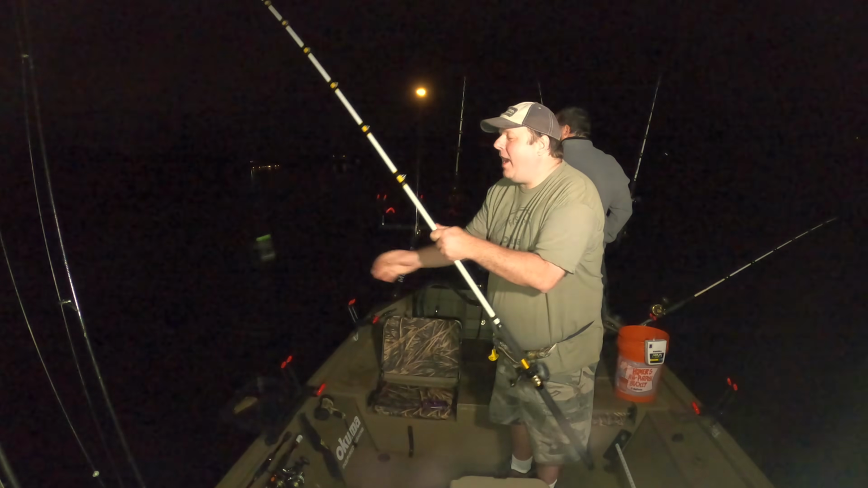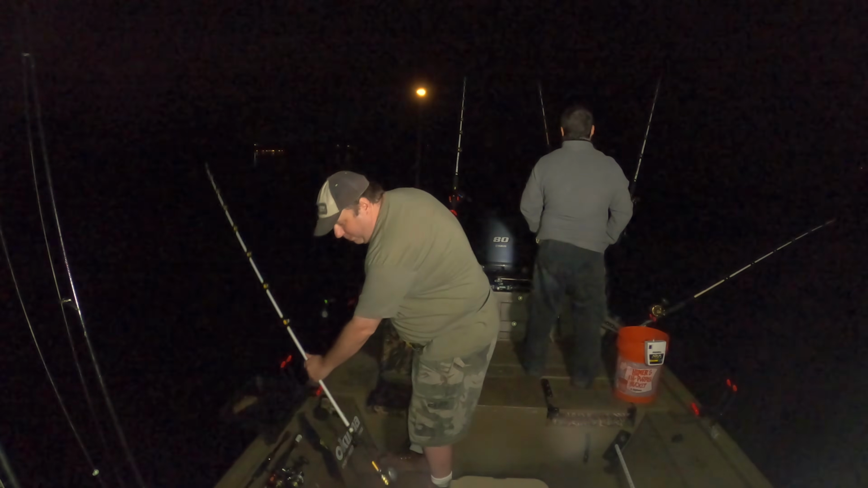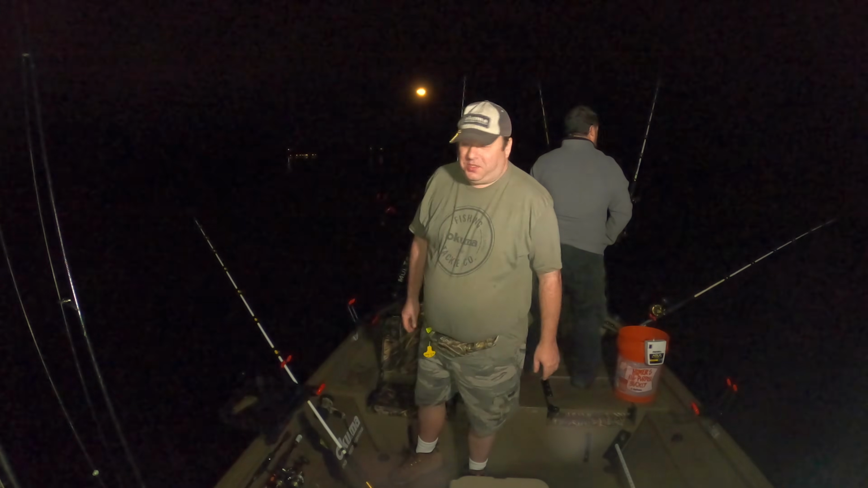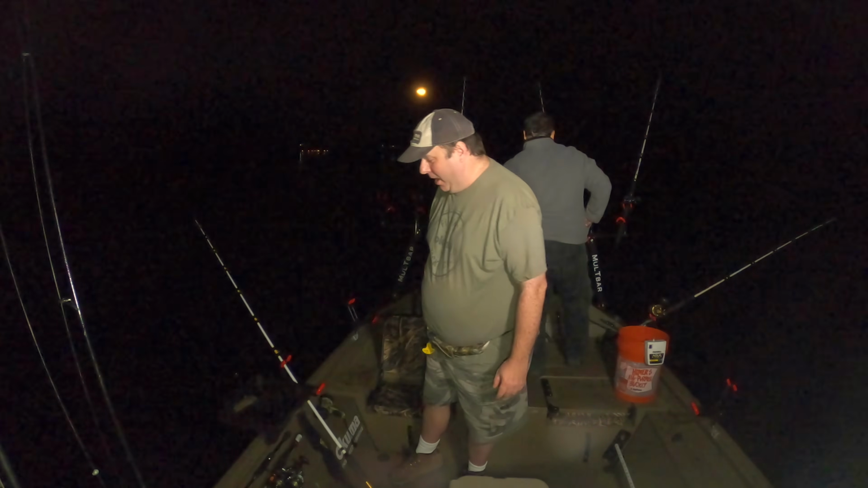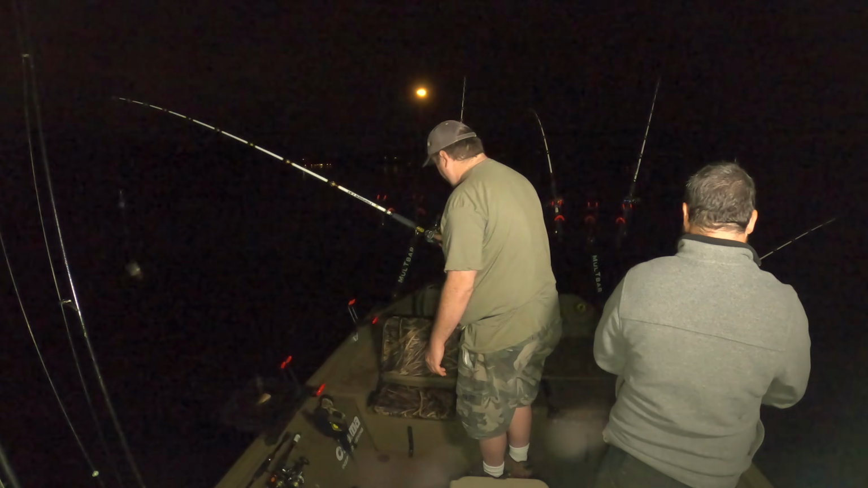I loosened it on that fish just in case it was a really, really big fish, but I forgot to put it back. And it also goes to show bluegill works just as good as skipjack sometimes. The drag is a little bit funky on this Franken Komodo.